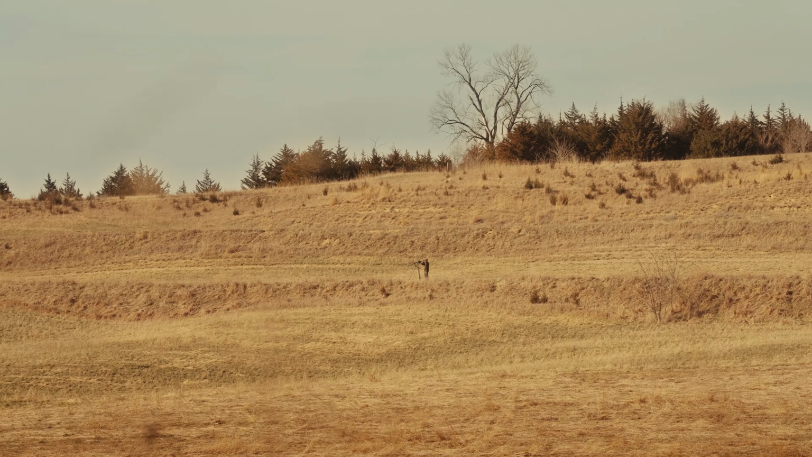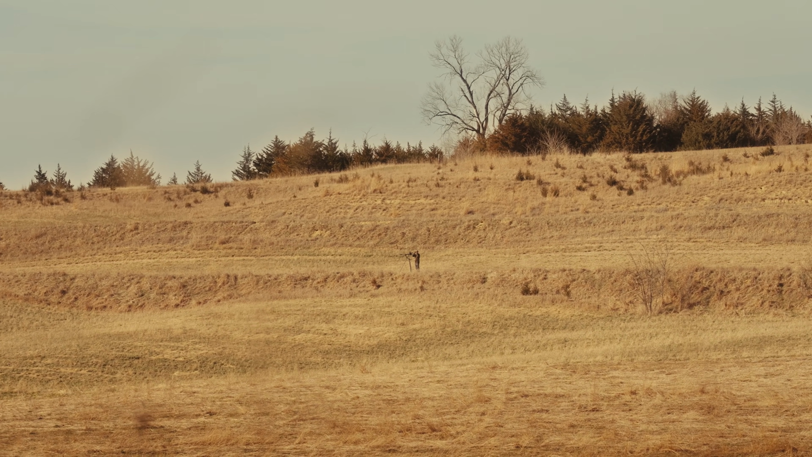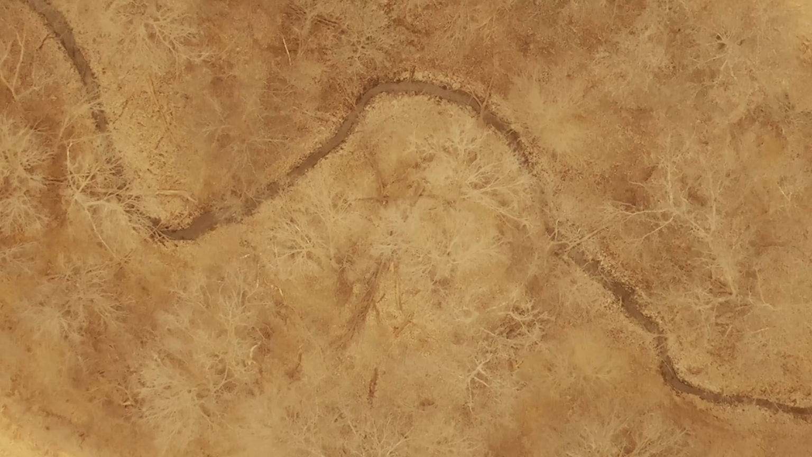So I keep expanding that, and I'm covering, I don't know, probably about 60 miles north to south and close to 100 east and west.